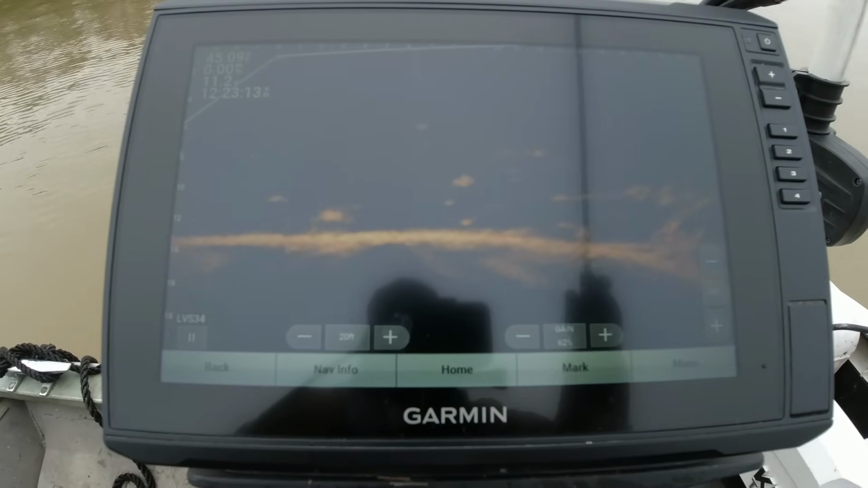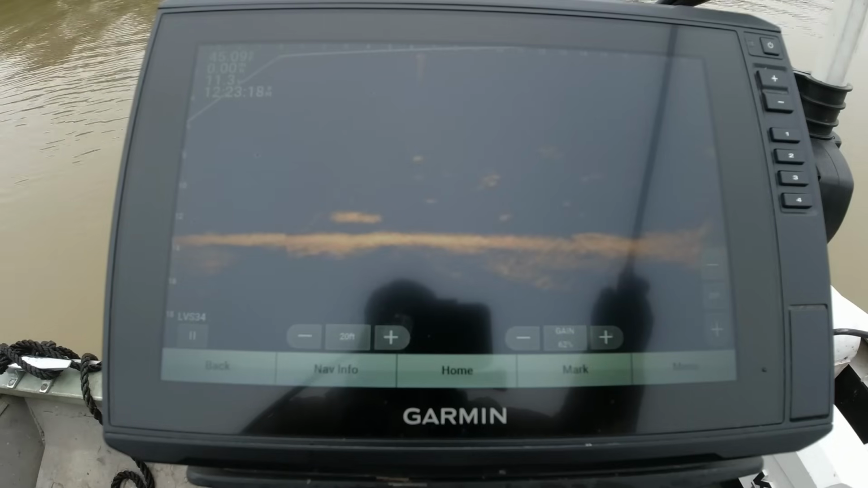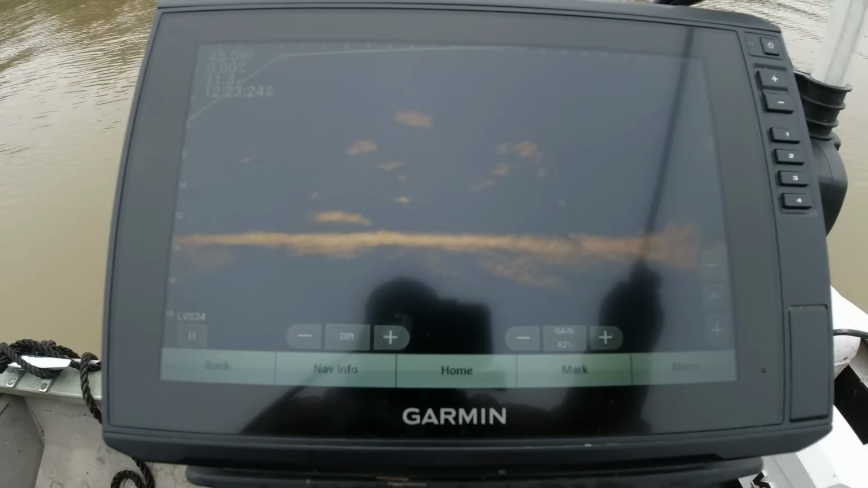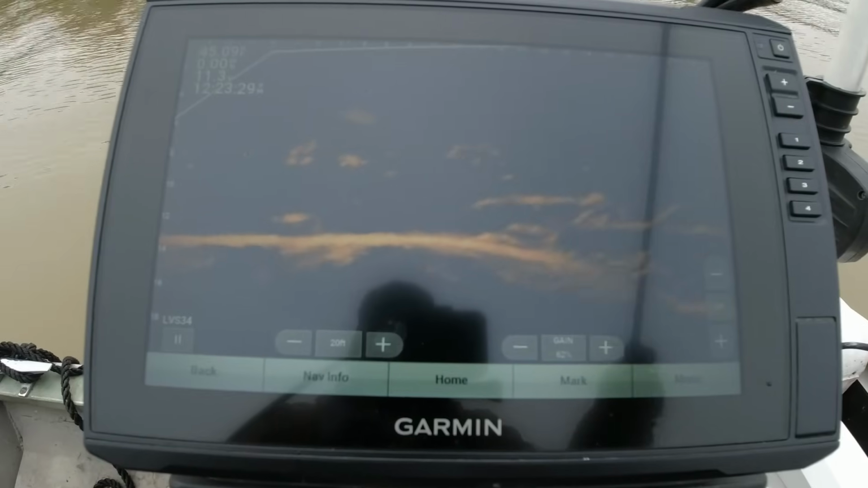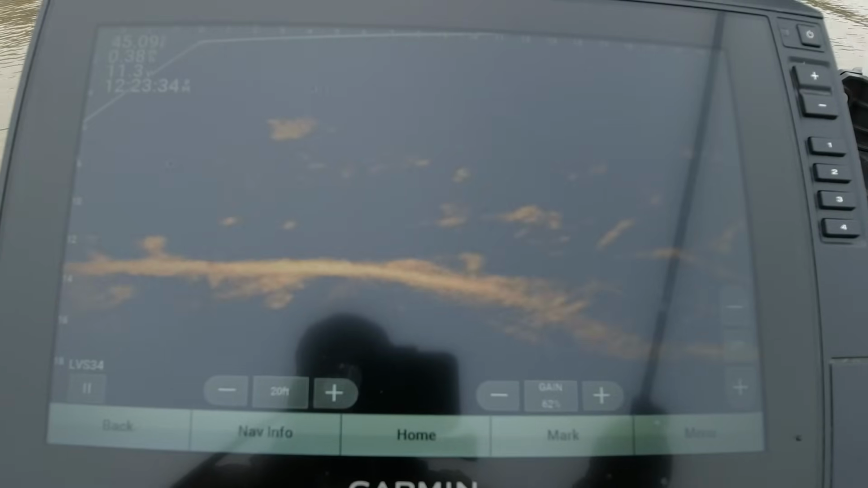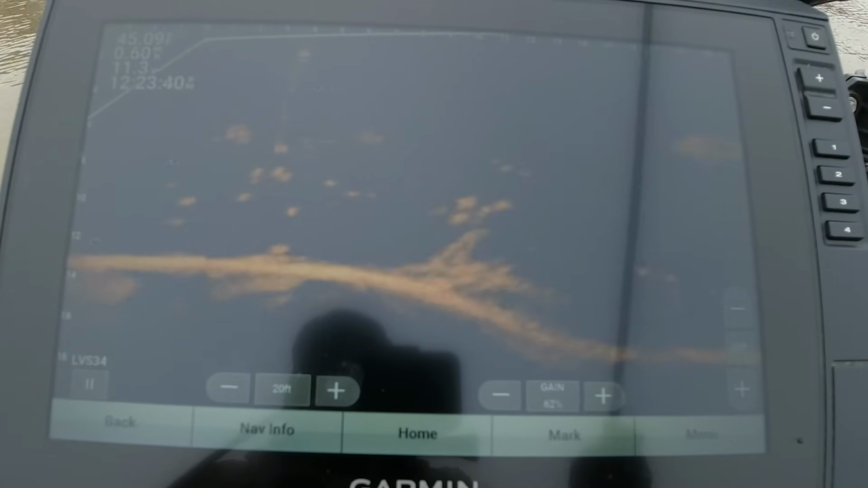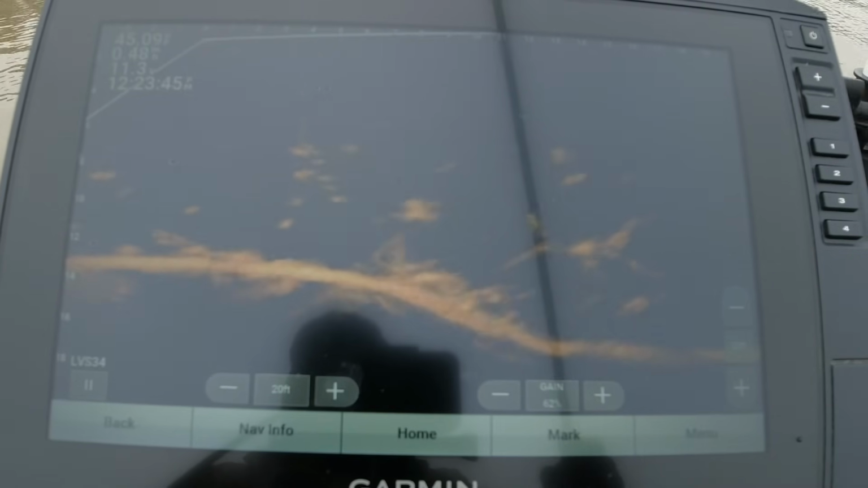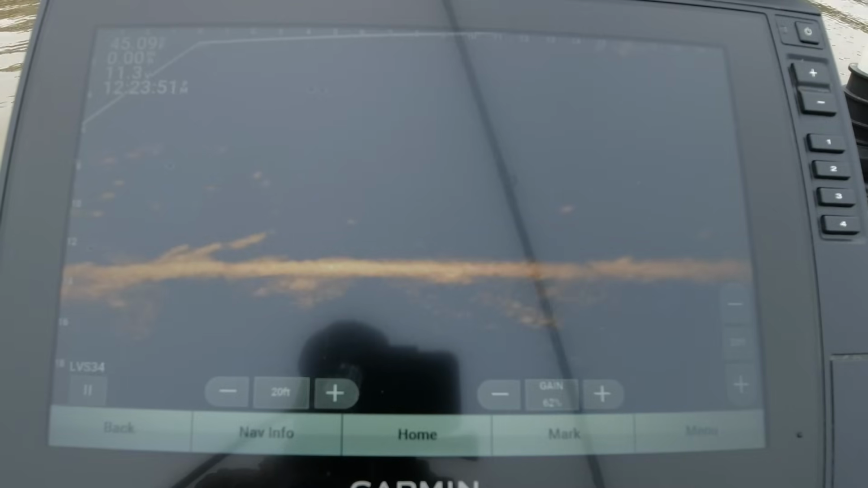There's a good one right there. See if I can get up on him without spooking him. He's up under all of that bait right there. And he's swimming. Boat control, y'all. Boat control.